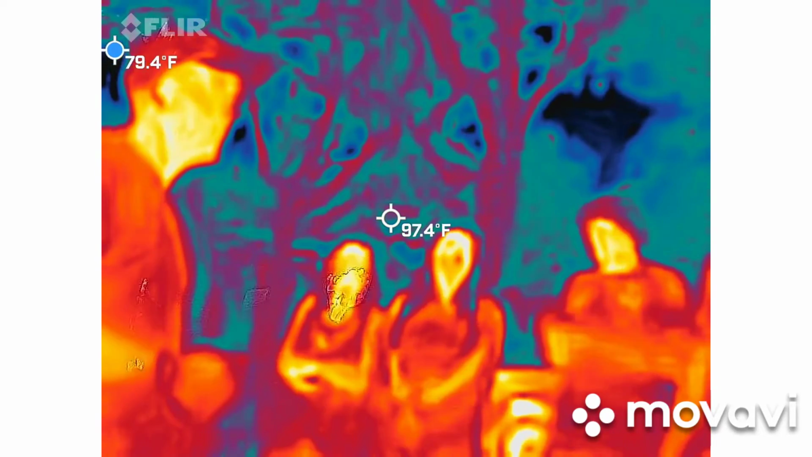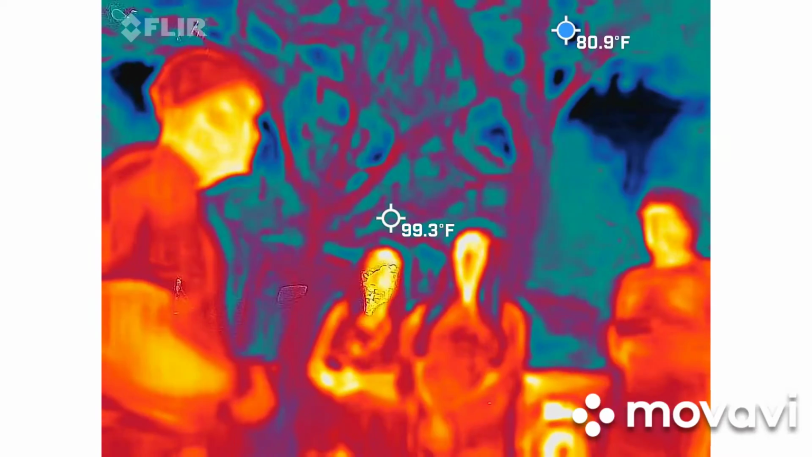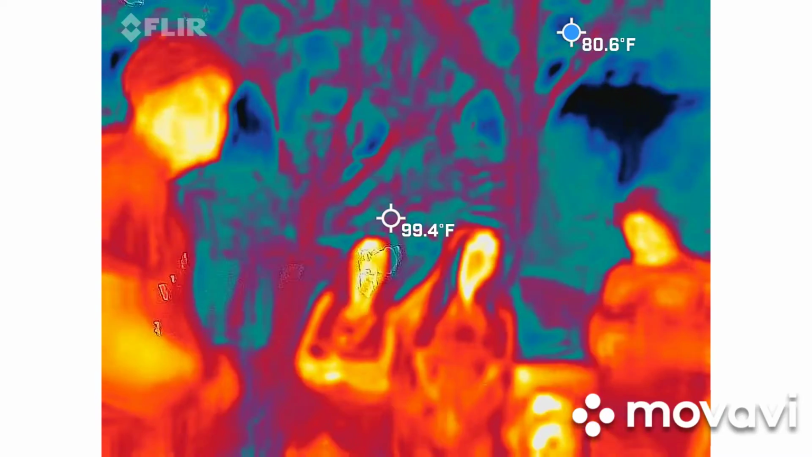So again, I do a lot of that. So, yes sir. Like every couple minutes, my camera just shuts off. Yep, it's an automatic shut off. You gotta hit the power button to turn it back on. All right, so let's not. Yeah, definitely saves batteries.